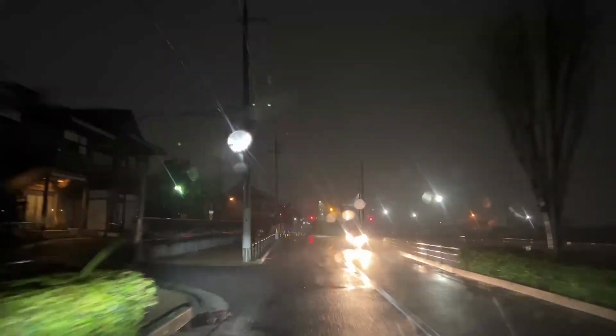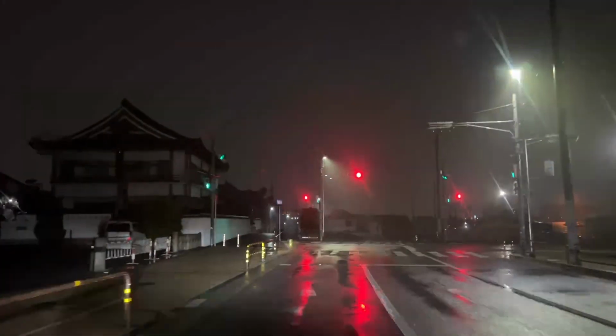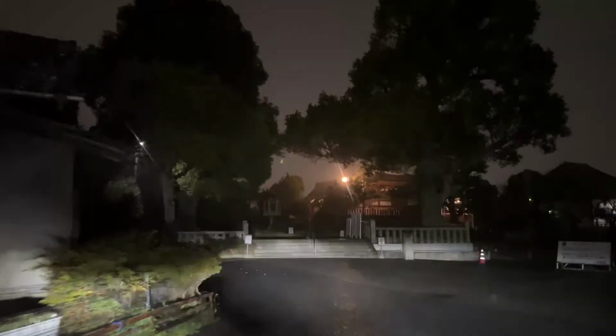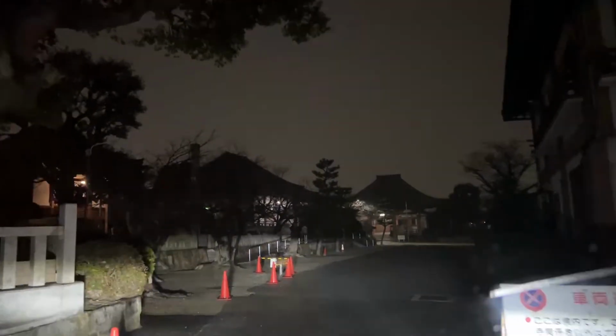Let's see if I can pull into Kumedaji. Yes, I can. So yeah, right here is Kumedaji. This is a temple. It looks like they're doing some work. Okay, so I'm not gonna stop here.